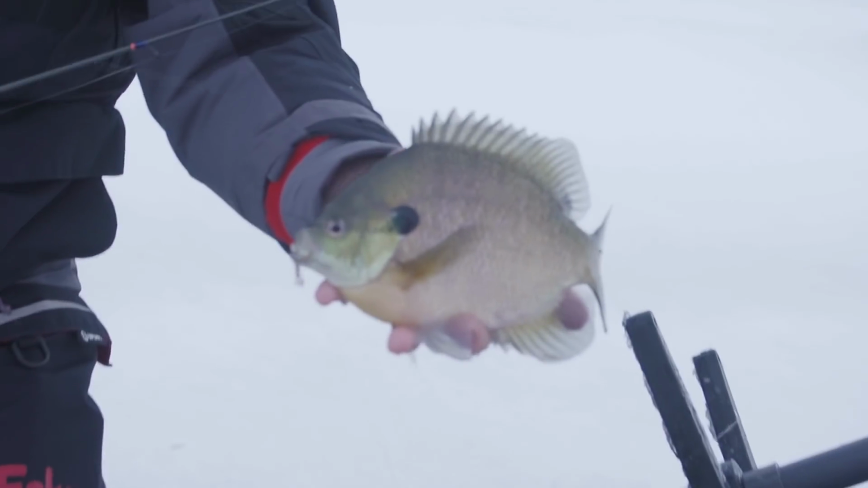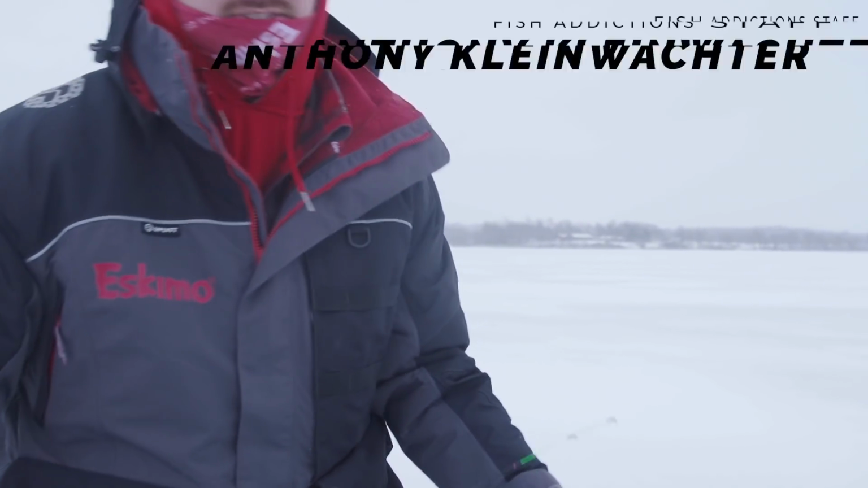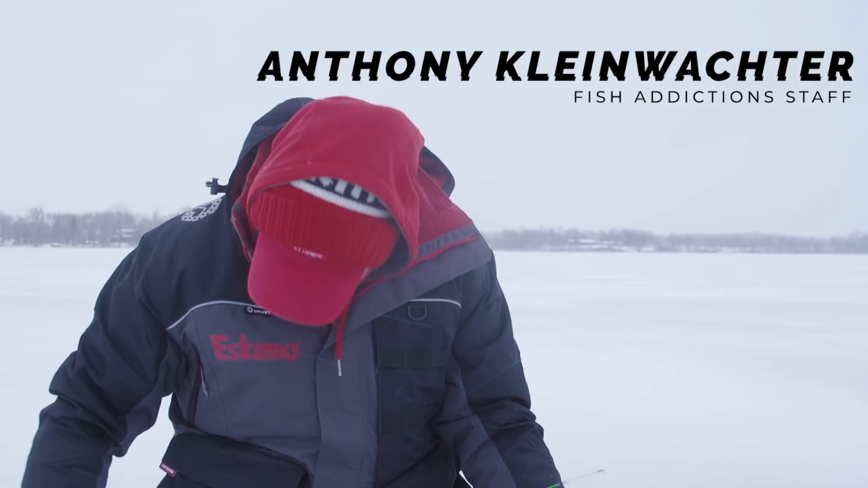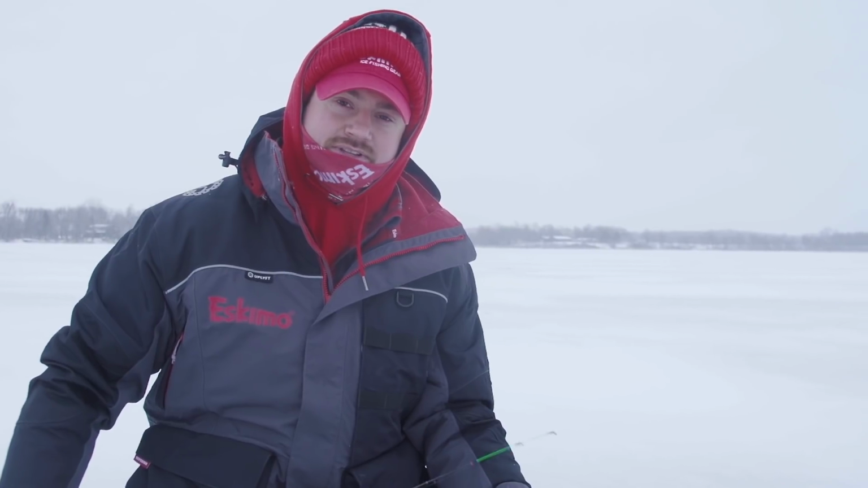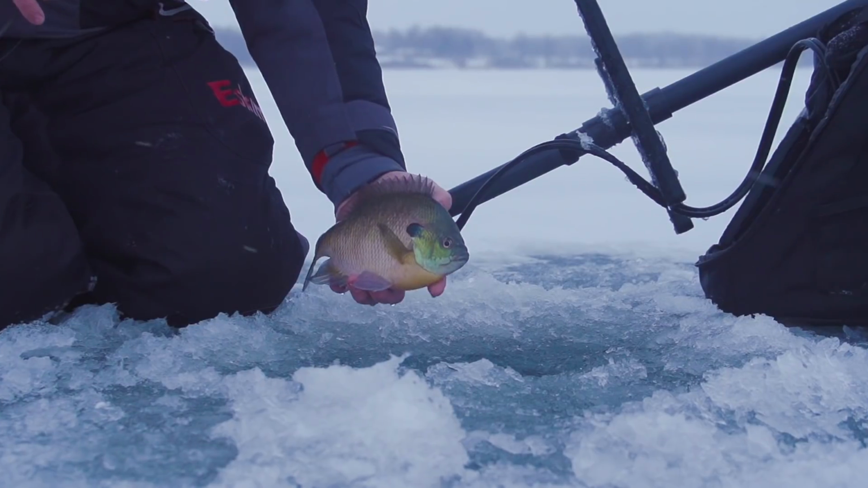Look at that, that's what we're after. Came in suspended using just a little spoon, tipped with a plastic and a waxy. It's a nice little trick if you're fishing in a school and they steal one of your waxies. Usually that plastic will let them come back for a second try if you miss on the first one.